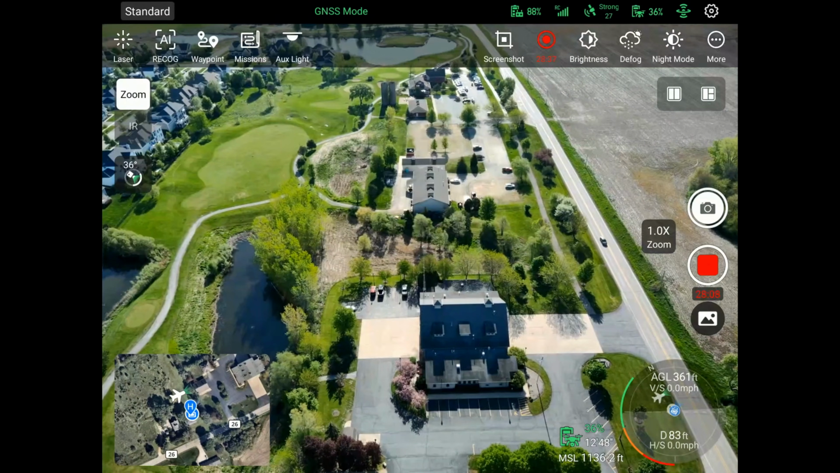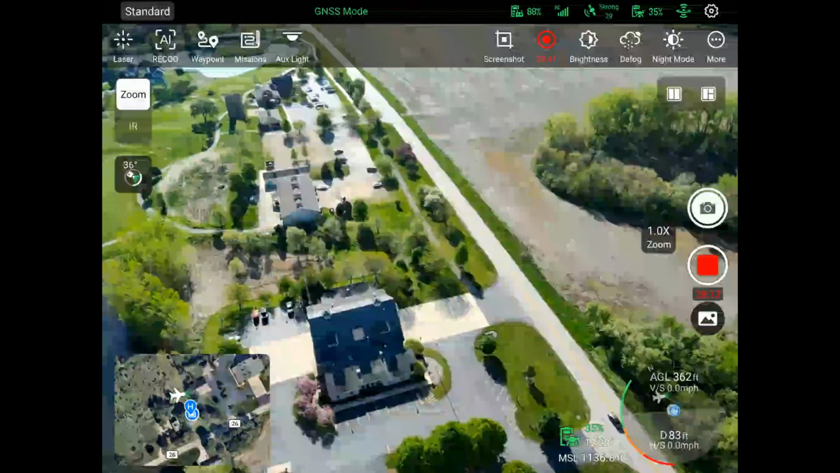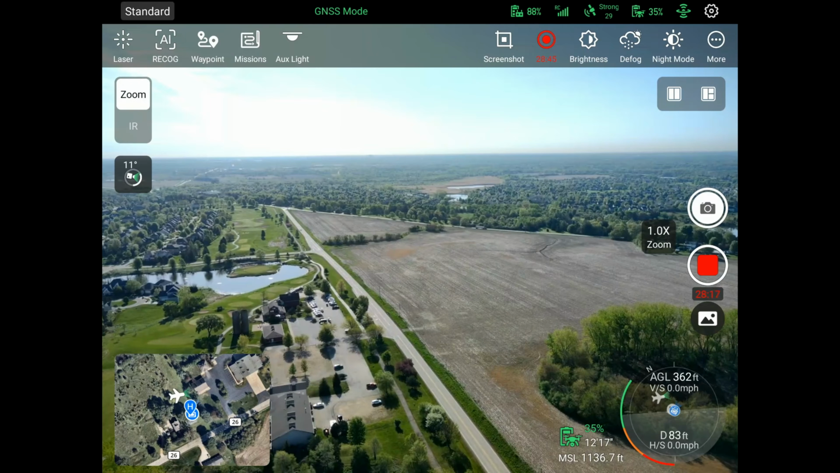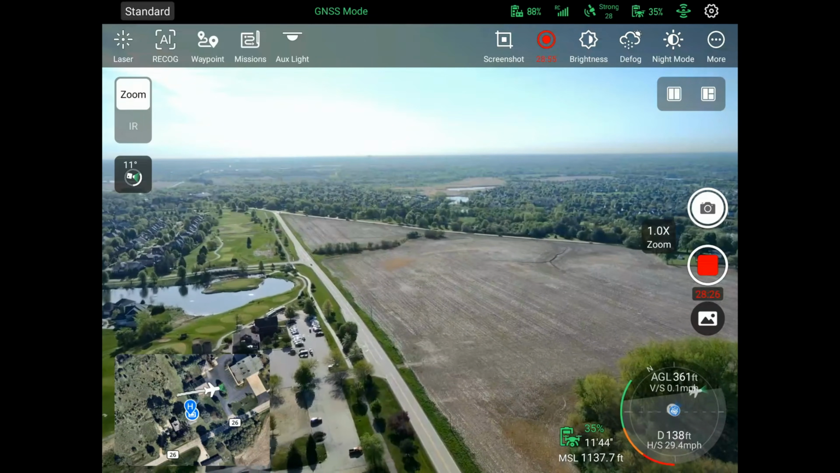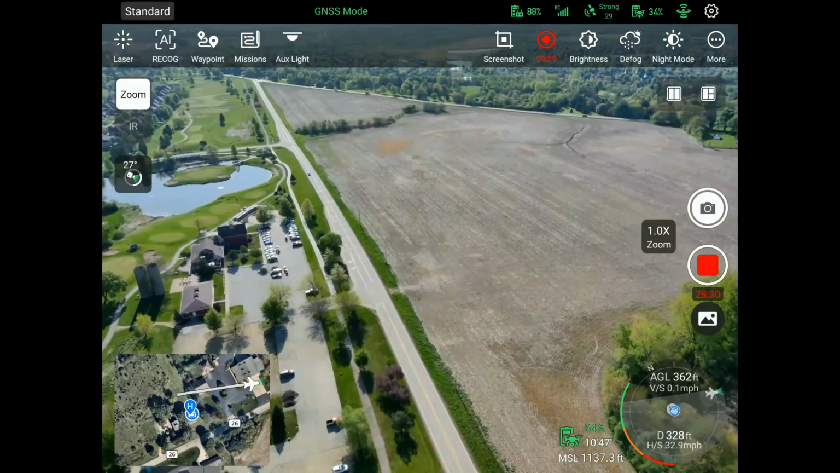Let me just take you on a little flight. I am at 362, yeah, plenty high enough. If you've flown an Autel drone or a DJI drone for that matter, the controls are gonna be very familiar to you.